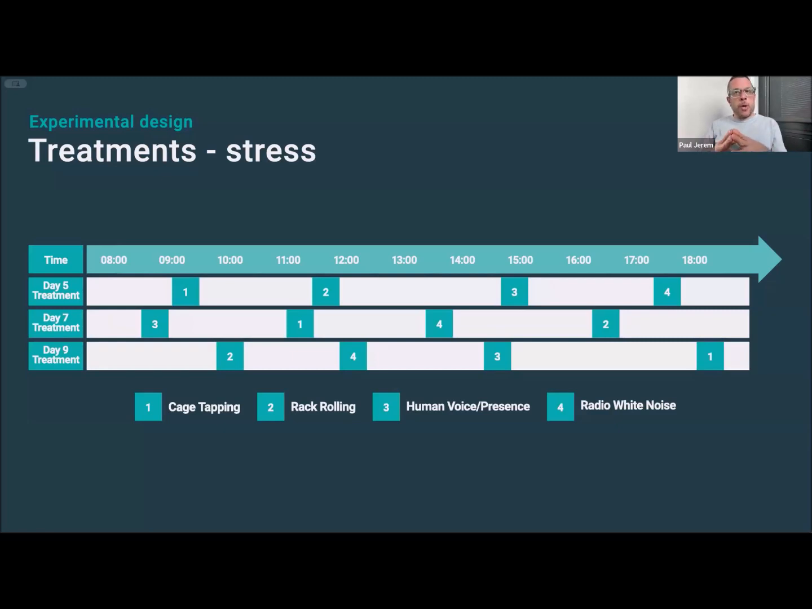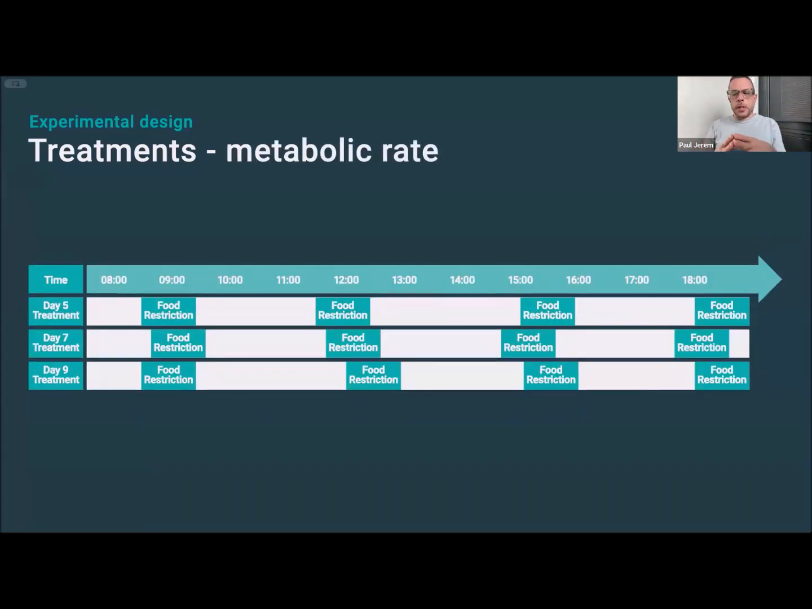And the parents were blocked from entering the nest box during the application of the stressors, so the chicks would remain visible to the camera throughout. For the food restriction, we decided on 4 60-minute periods per day where we'd block parental access to the chicks to prevent them being fed, rather than 30 minutes to match the stressors. And this is because 30 minutes of food restriction probably wouldn't generate a strong enough effect, because it's probably too close to the normal gaps in provisioning that we'd see in zebra finches.